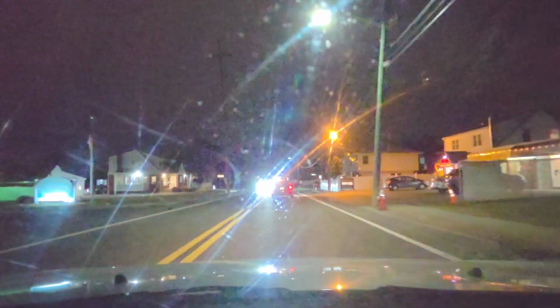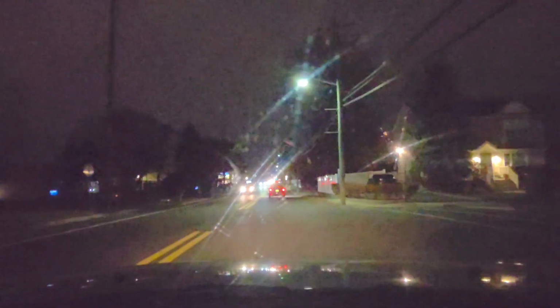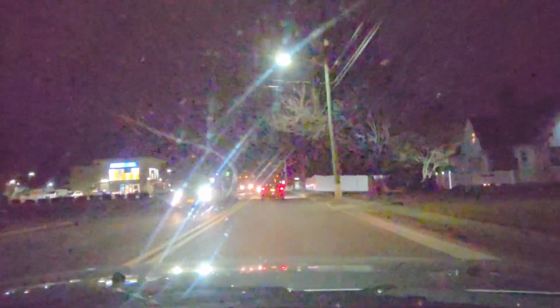You've got Wallington Plumbing Supply there on the left. You got Bright Box Self-Storage on the left. We're going to make that right-hand turn on Berkshire here in a moment. Quick Check is there on the left.